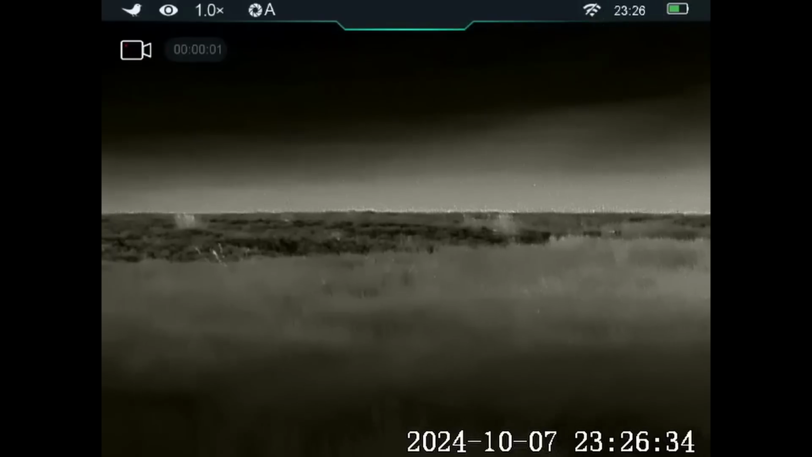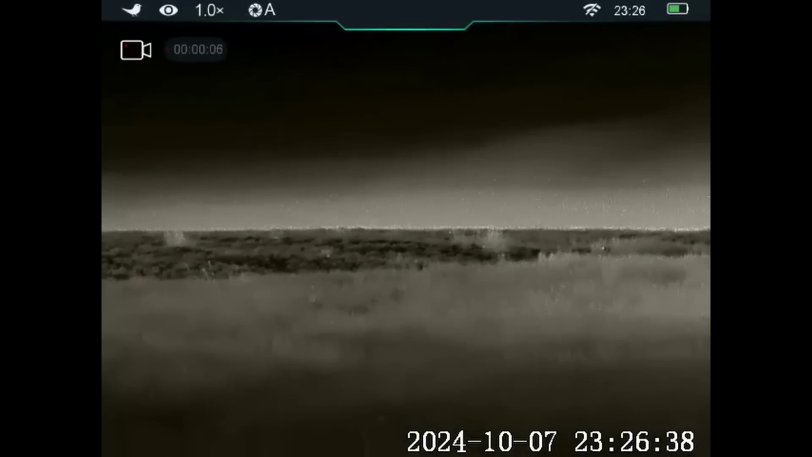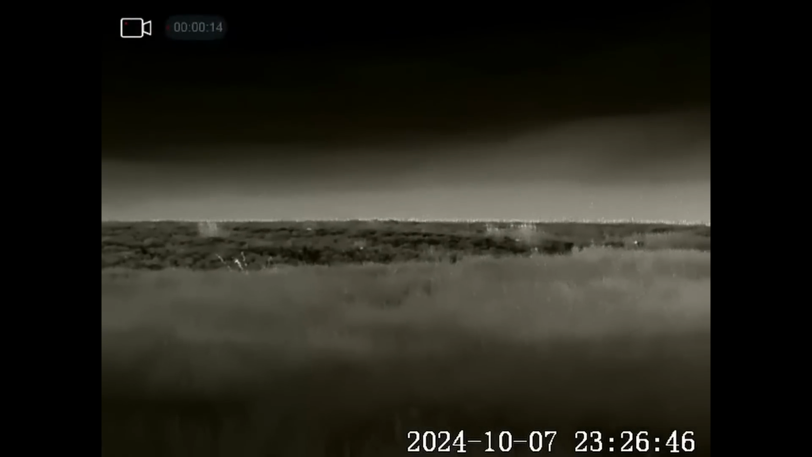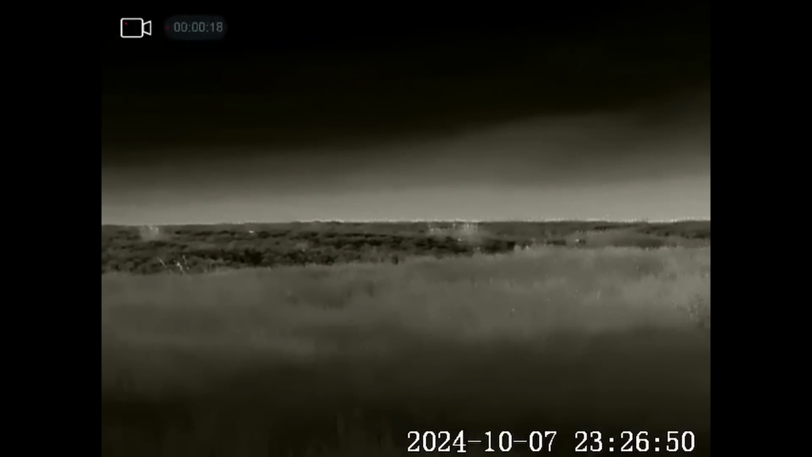Oh, and it looks like he's a way off down into his little hole. There he goes. Scanning across the ridge, and it looks like we've got a fox coming in across the top. I can just see the heat signature.